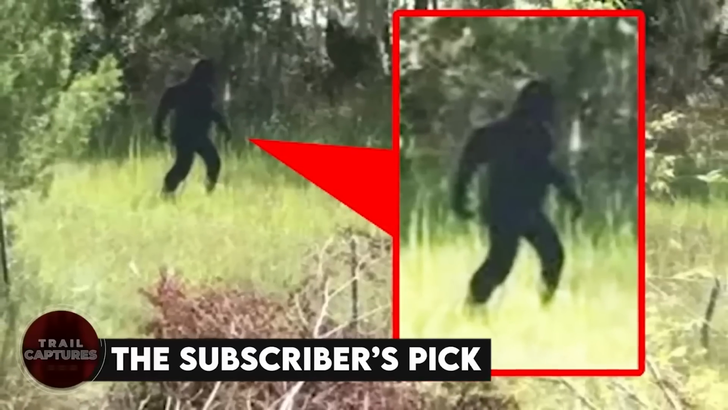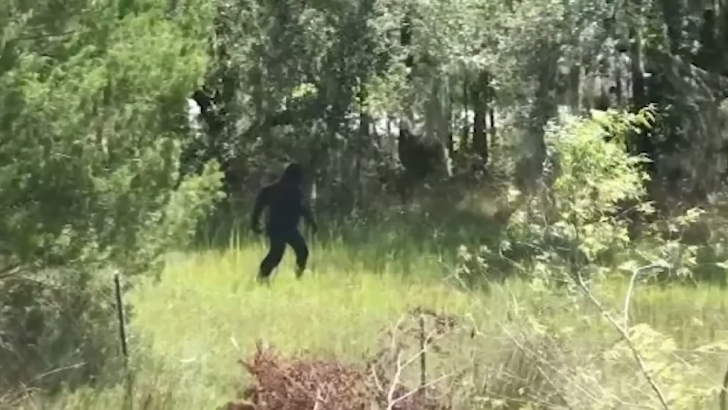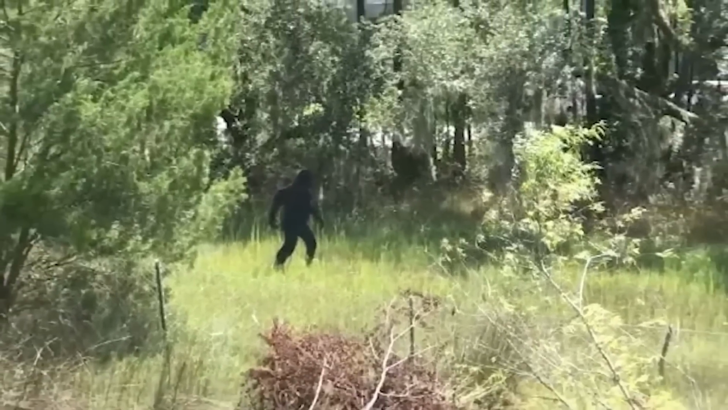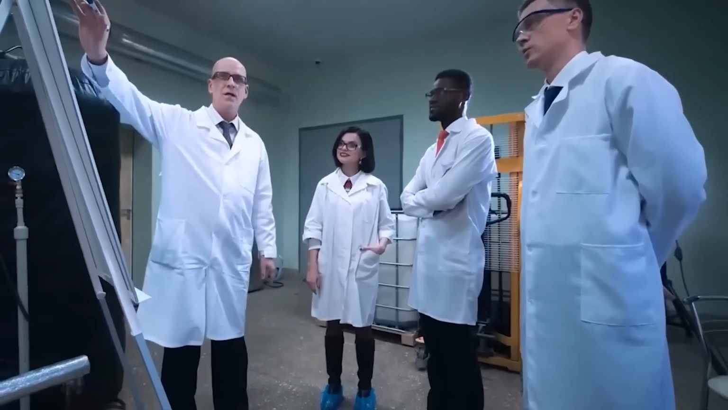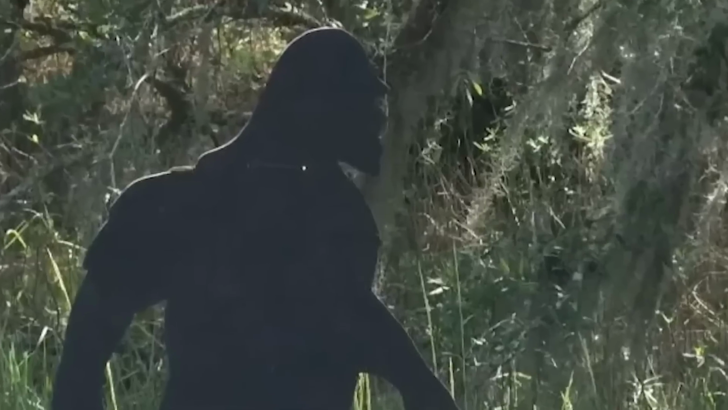The subscribers' pick. This picture shows a Bigfoot walking through the woods. It was taken by a trail cam installed in the Charleston area, but when they went to investigate it, it turned out to just be a cardboard cutout, which was all part of a prank pulled by someone.